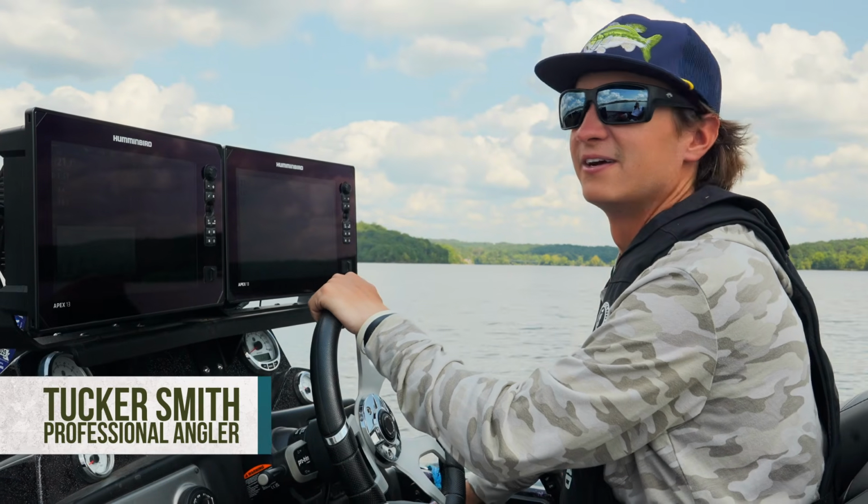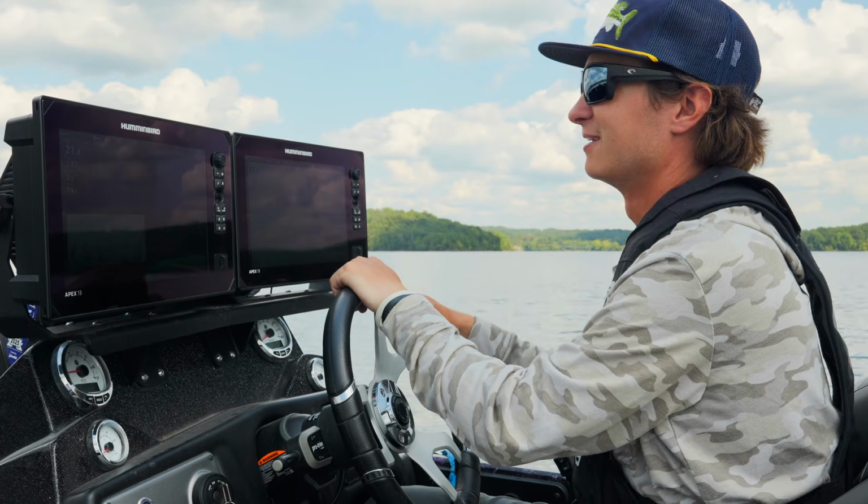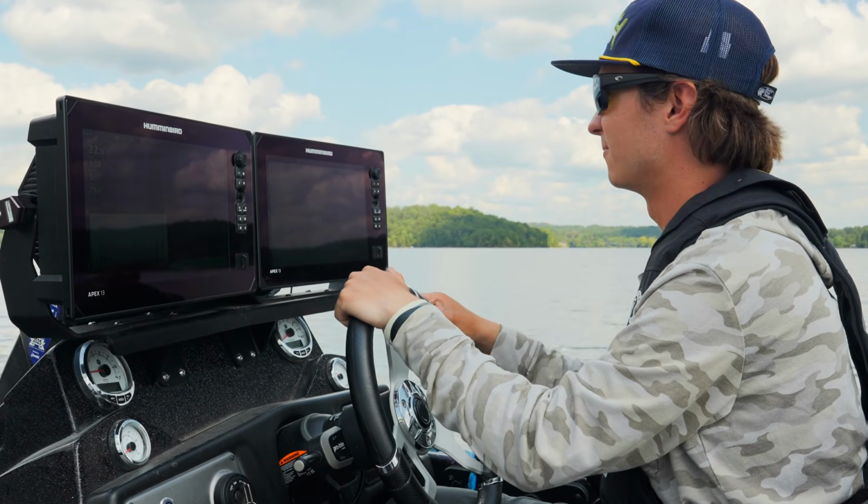Tucker Smith here. We're out on a place I've actually never been before. There's no map on my graph, but we're in North Alabama and we're looking for some fish right now on my side scan on my Humminbird.